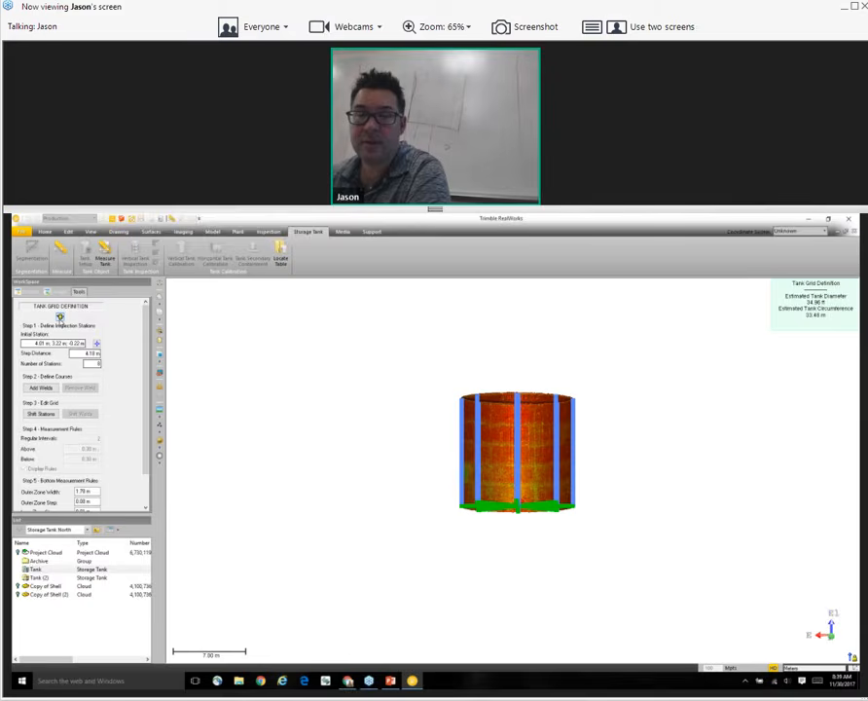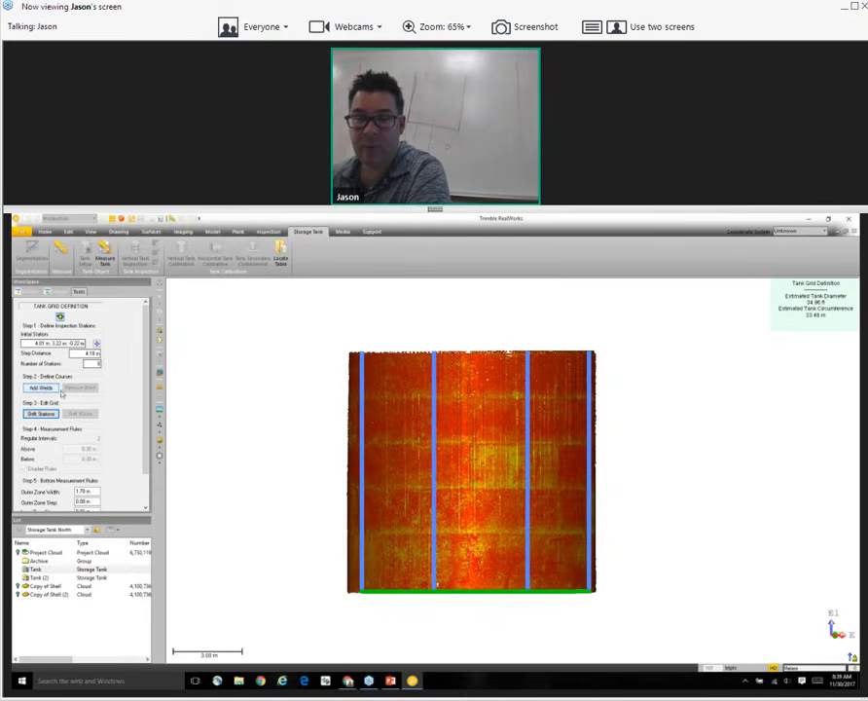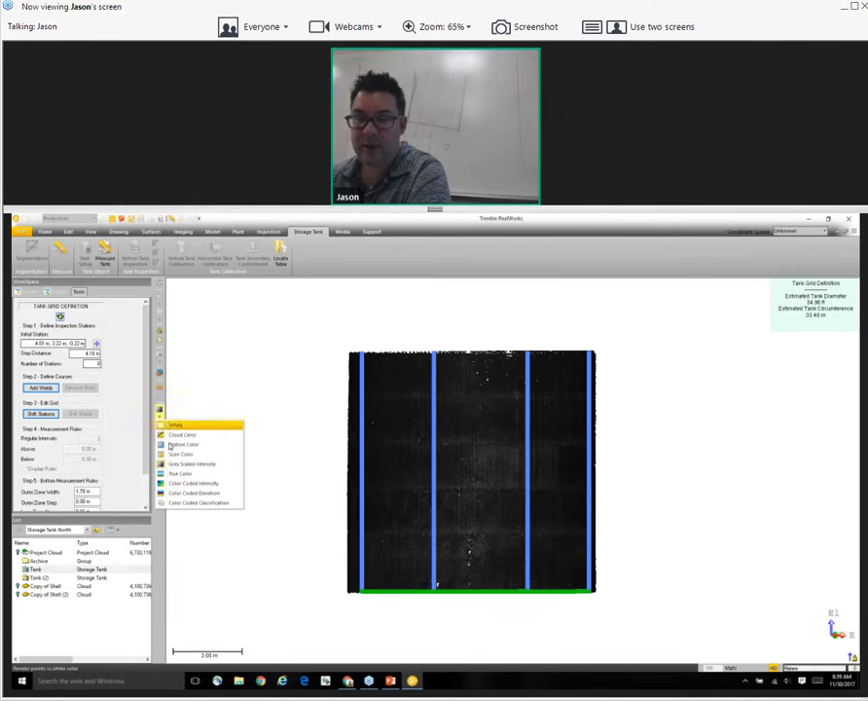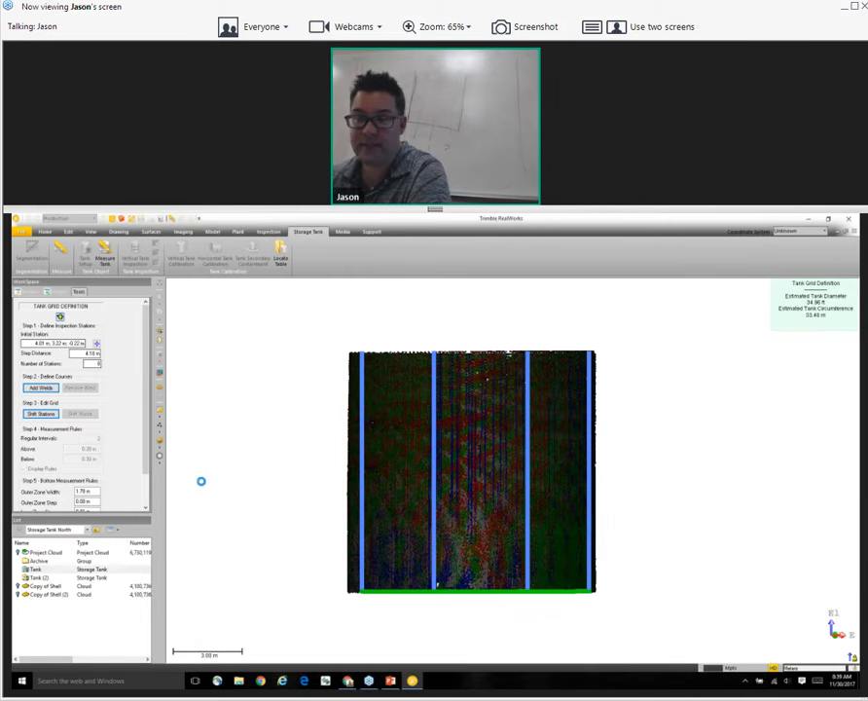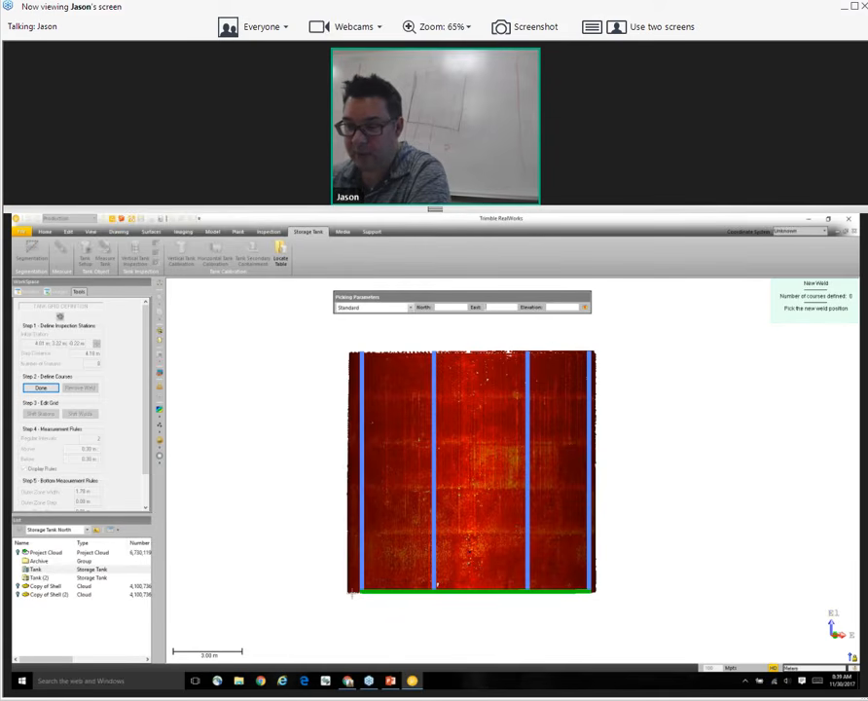Okay, so I'm also using this constrained view to lock me in here. It's a little bit easier to see. Next, I'm going to add welds. Now you want to be careful with the cloud rendering. You can see if I use something like grayscale, you can kind of see the welds. If I use just scan color, very difficult. So pick a good rendering to make it easy to see the welds. Then we just need to click on the button that says add welds.